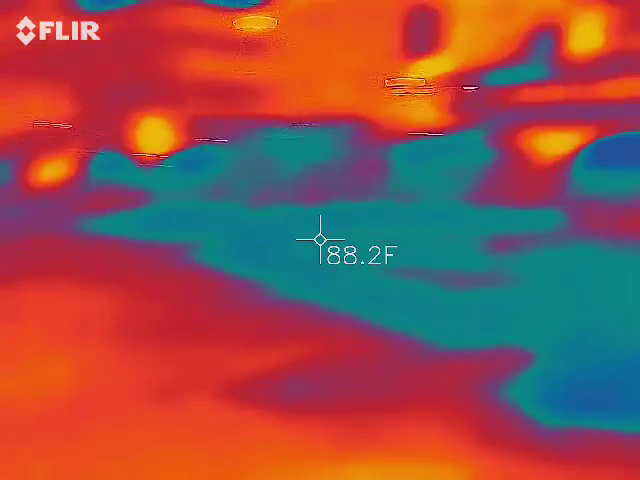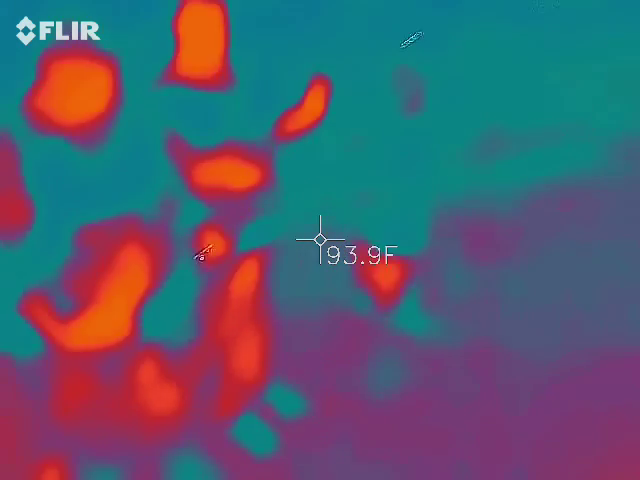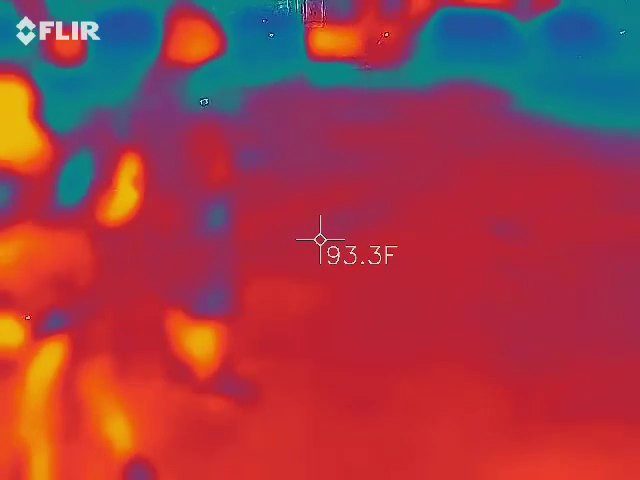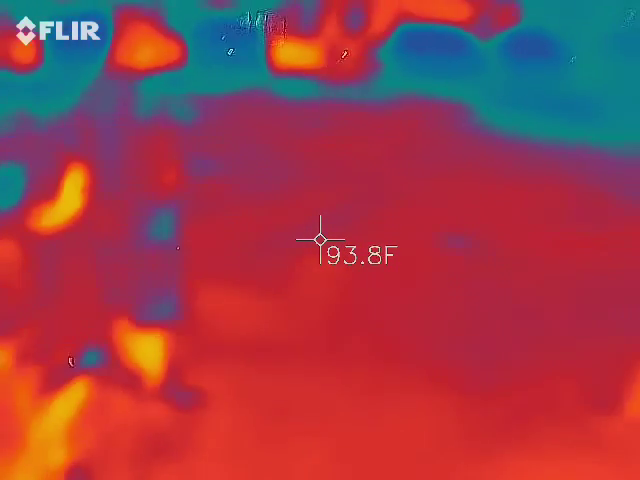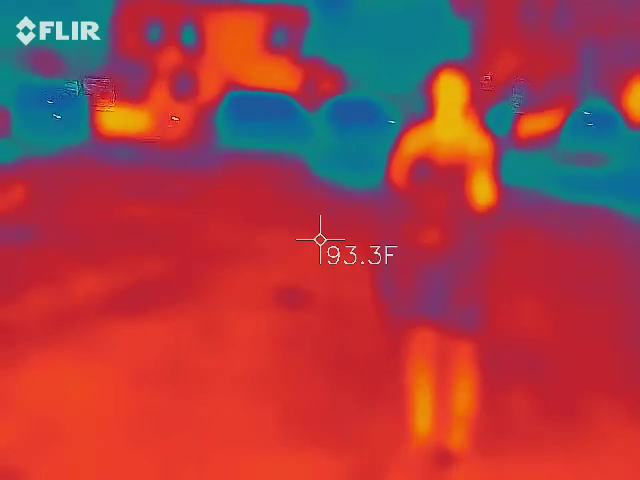Right here? Yeah. We're flashing red. Now it's yellow. Maybe move around a little bit. Right there. Go back. Bring it up. Yeah.